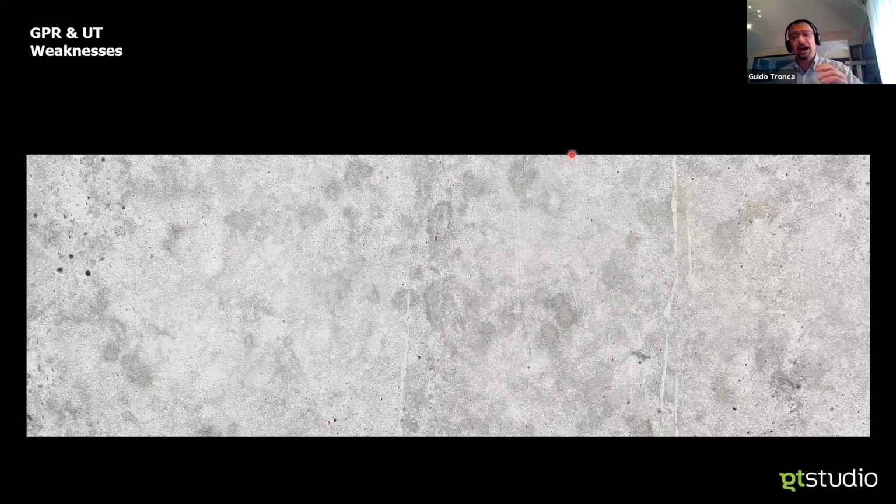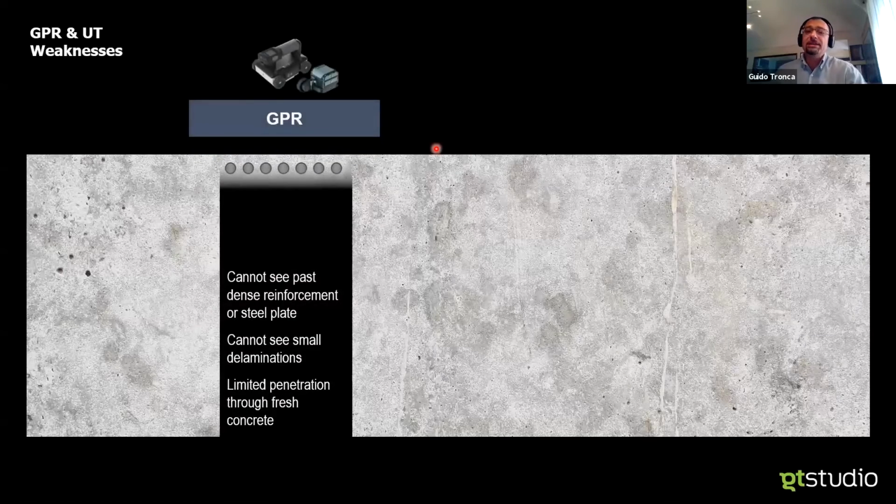If we look at the other side of the medal, then what I see best will make me blind below. So I probably won't be able to penetrate through heavier reinforcement, or my penetration depth will be significantly reduced. And as Tristan beautifully showed before, small delamination can be unseen by GPR. It will also be affected by the